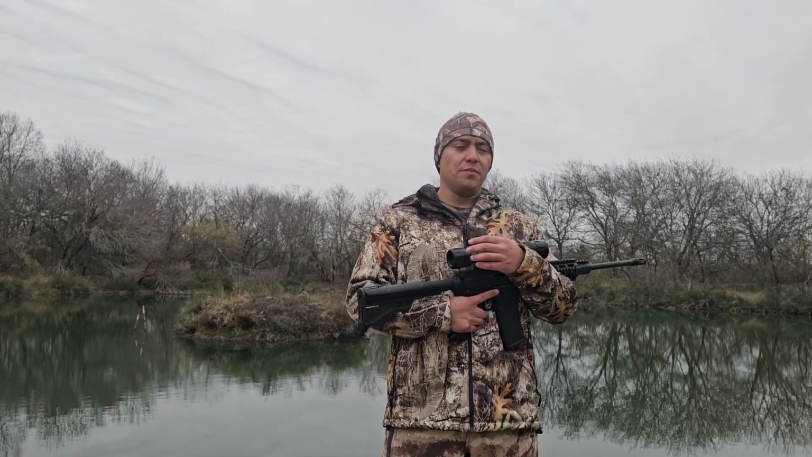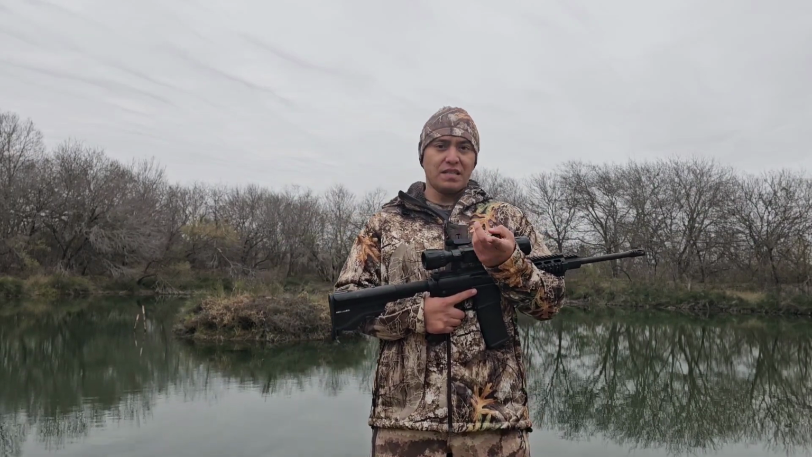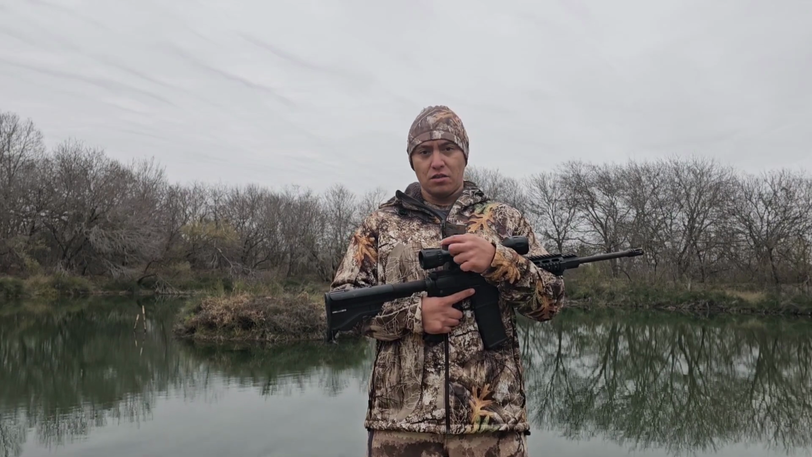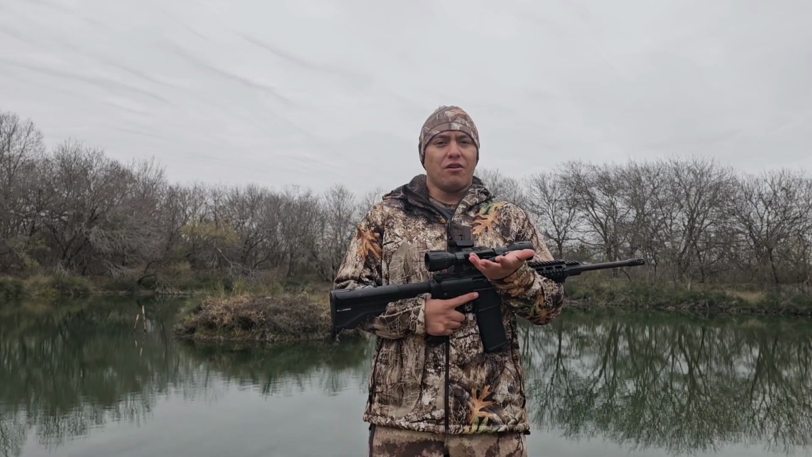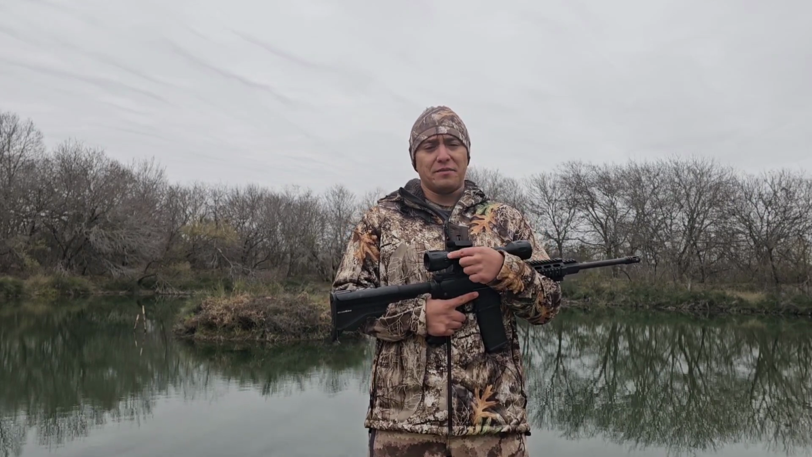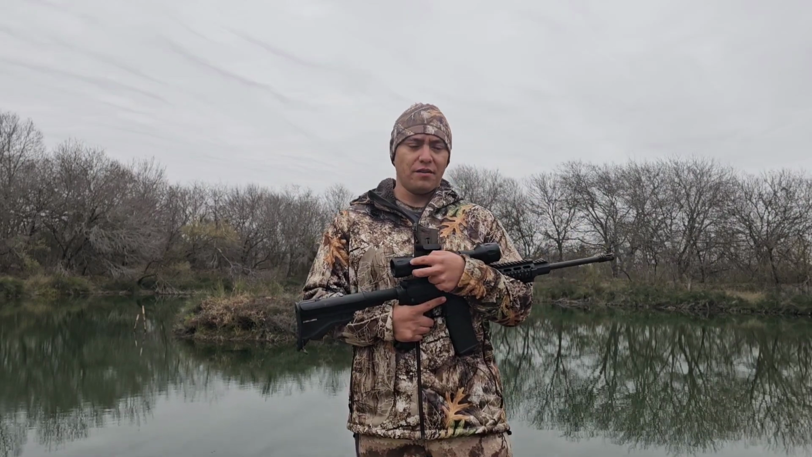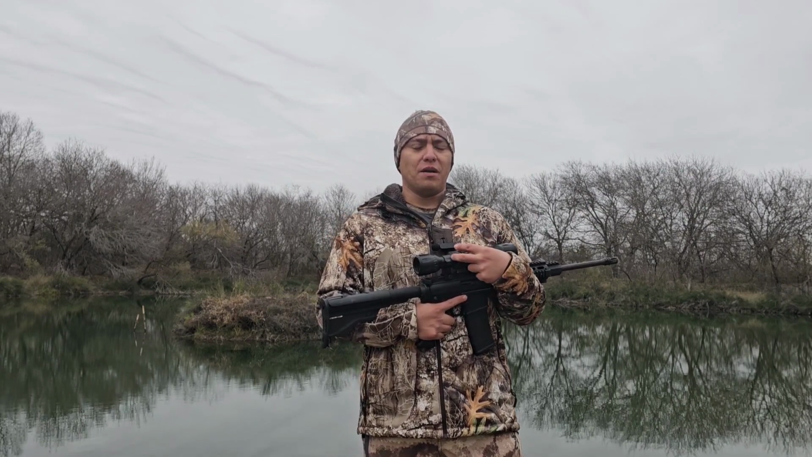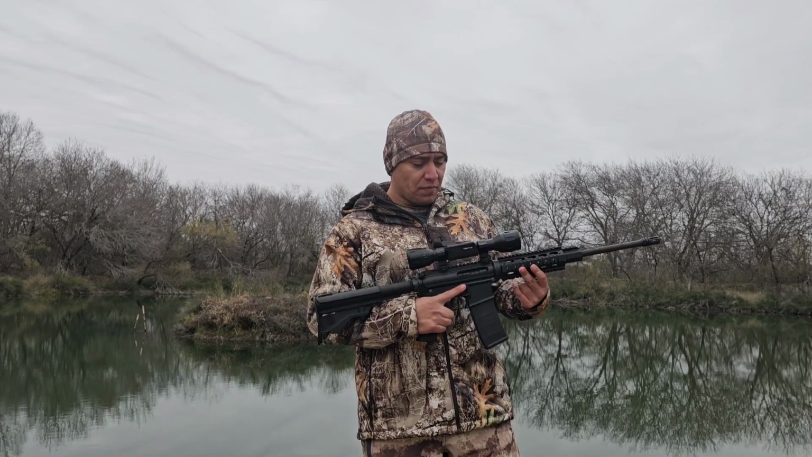Now I do plan on upgrading this in the near future, just because of the fact that I cannot record on this. Since I make YouTube videos, I cannot actually record my shots or anything that I'm hunting through the scope. So that's something I would like to have on here. Again, it's not necessary to go out and hog hunt. If you're not making YouTube videos, you don't plan on using the content for anything, it doesn't matter. This can be just fine. But in my case, I do like to make YouTube videos and film everything. So I would like to have the opportunity to record what I'm hunting. But it's just the basic Thor LT.